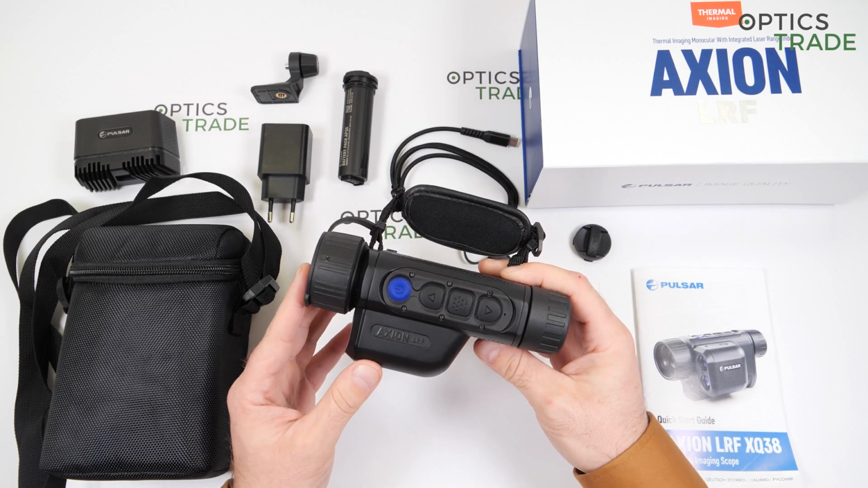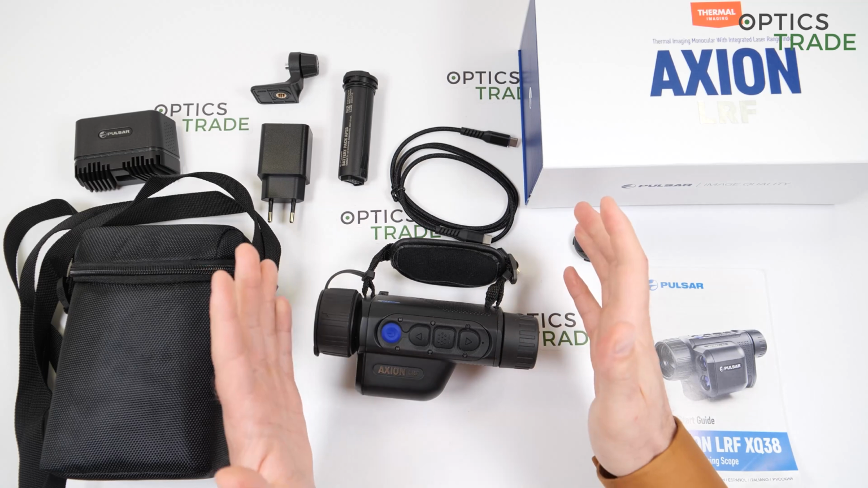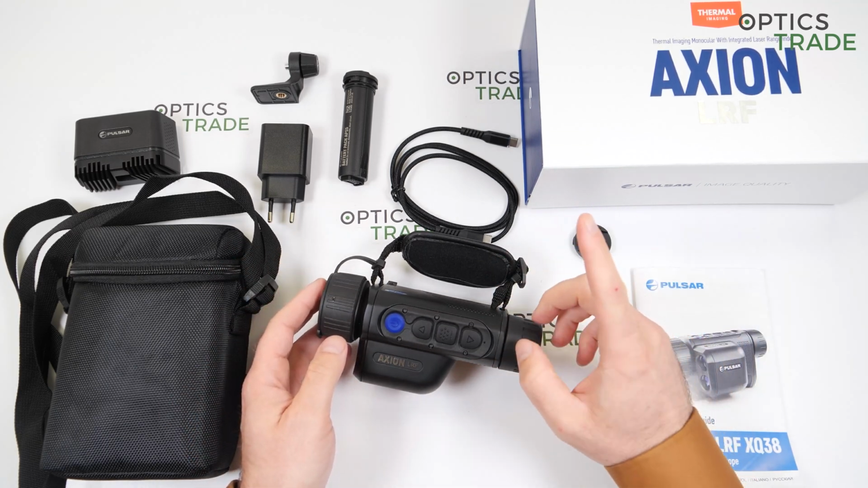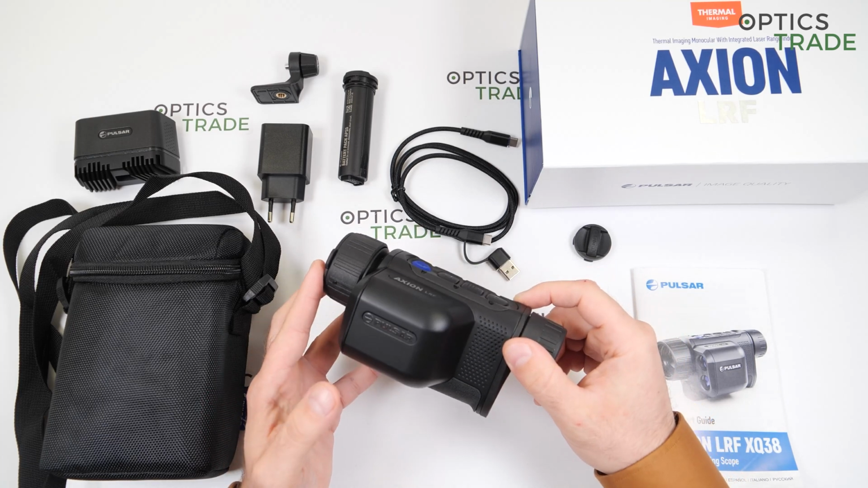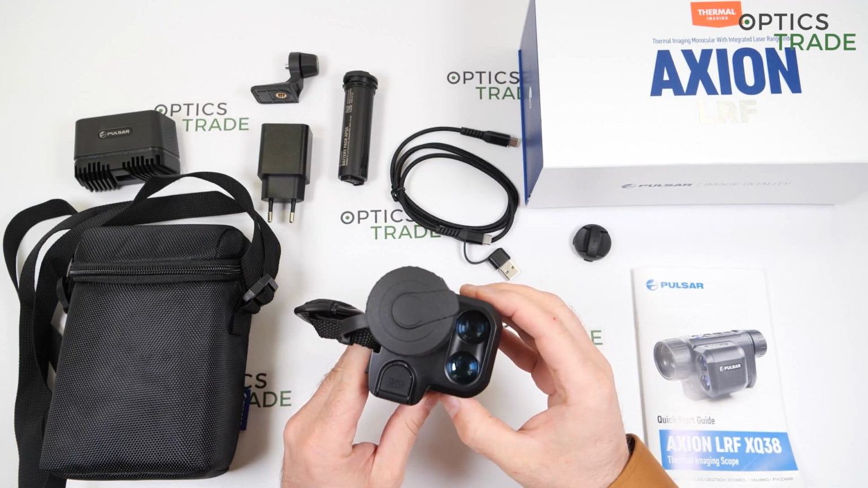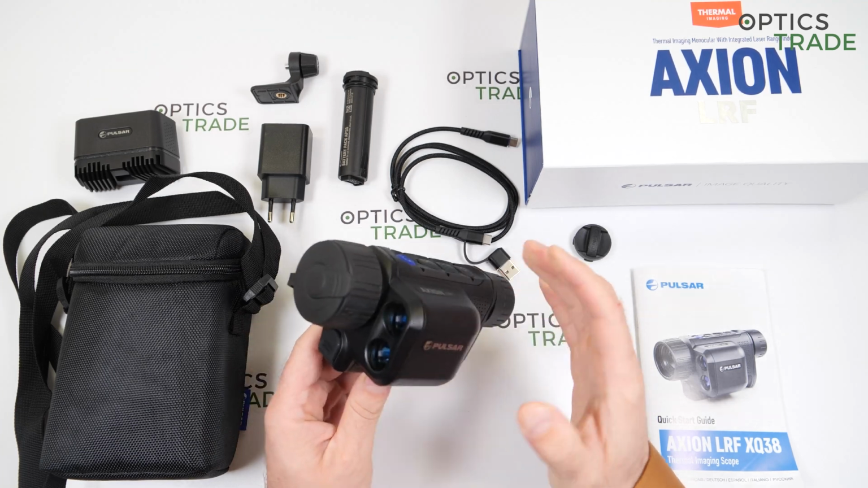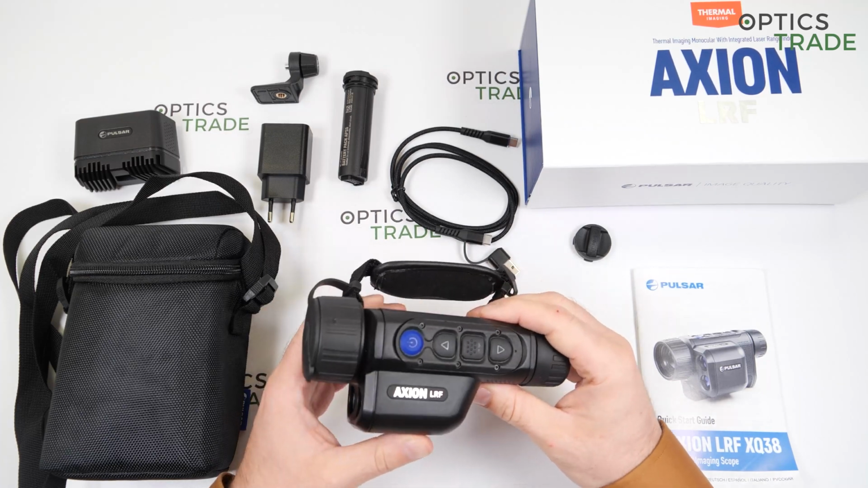and XQ38 laser rangefinding. So it's quite a lot of models, quite a lot of confusion possible with all the namings and so on. Please check our other videos regarding this matter, because we go through all the models and differences between them. Hopefully, or I would say luckily, this model with a laser rangefinder integrated is the only one in the whole lineup. So it's a bit easier. You will not confuse it with any other Axion.